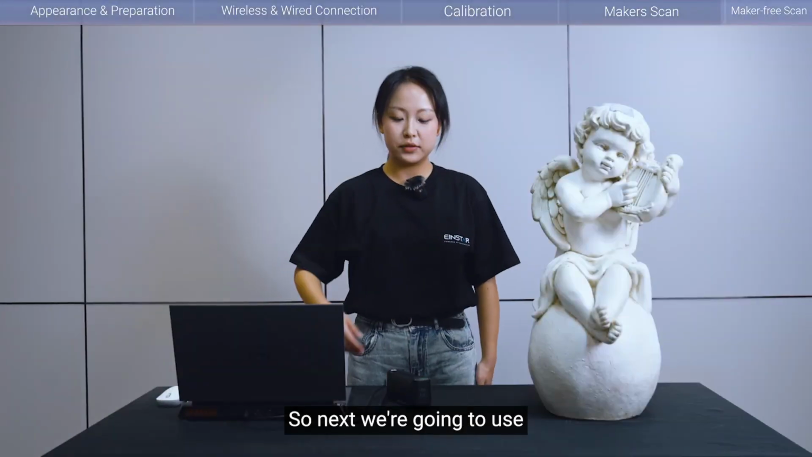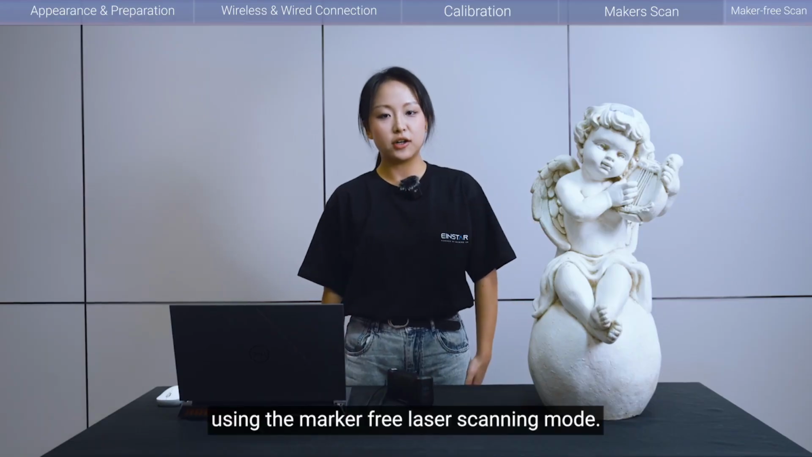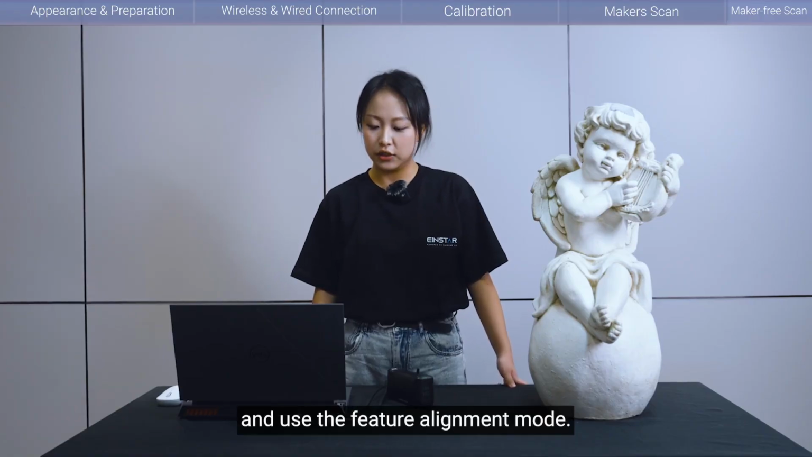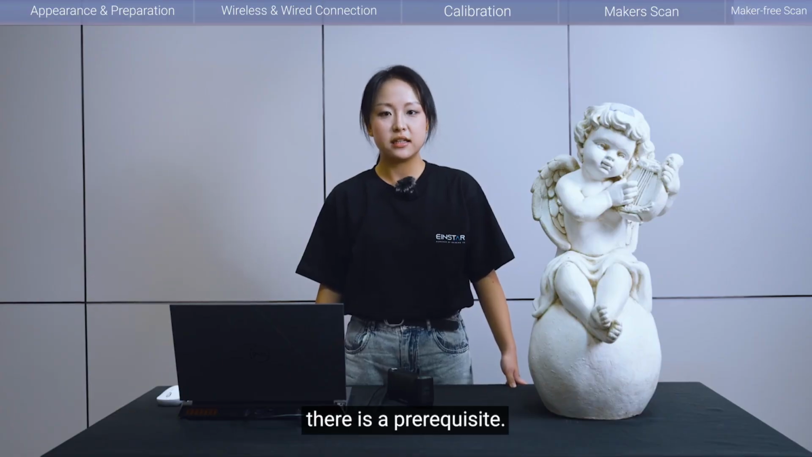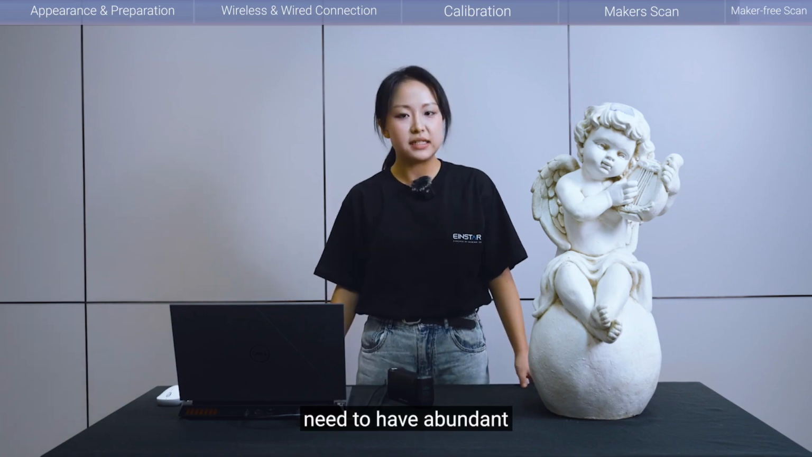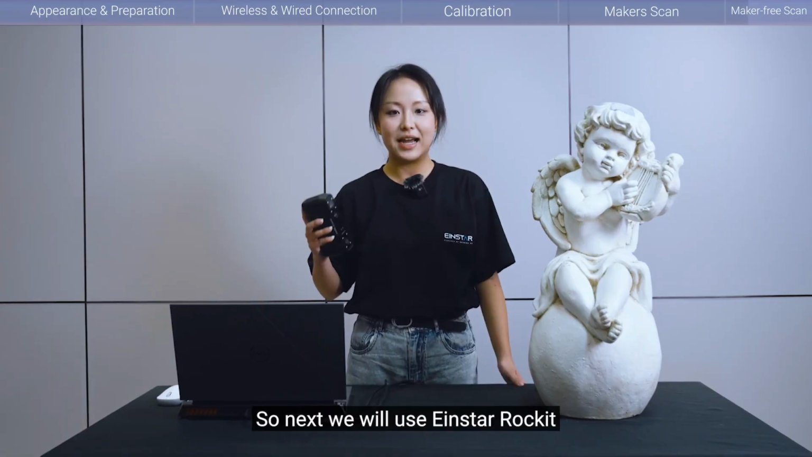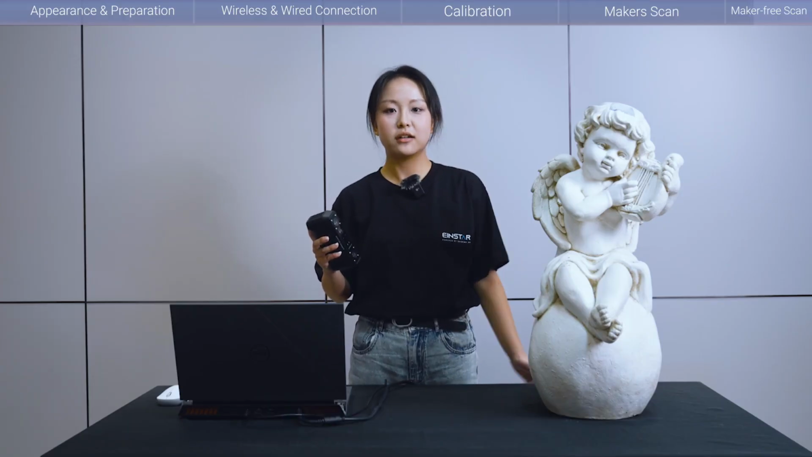So next, we're gonna use Einstar Rockit to scan this sculpture using the marker-free laser scanning mode. For marker-free laser scanning, all we're gonna do is select laser scan and use the feature alignment mode. For this mode, there is a prerequisite: the scan object needs to have abundant and non-repetitive geometry features. As you can see, this sculpture perfectly suits this prerequisite. So next, we will use Einstar Rockit's marker-free laser scanning to scan this sculpture.